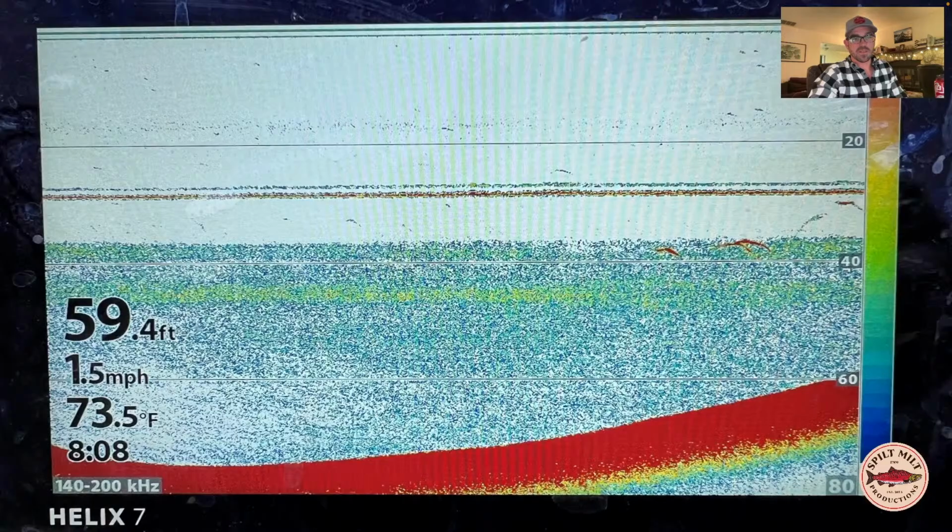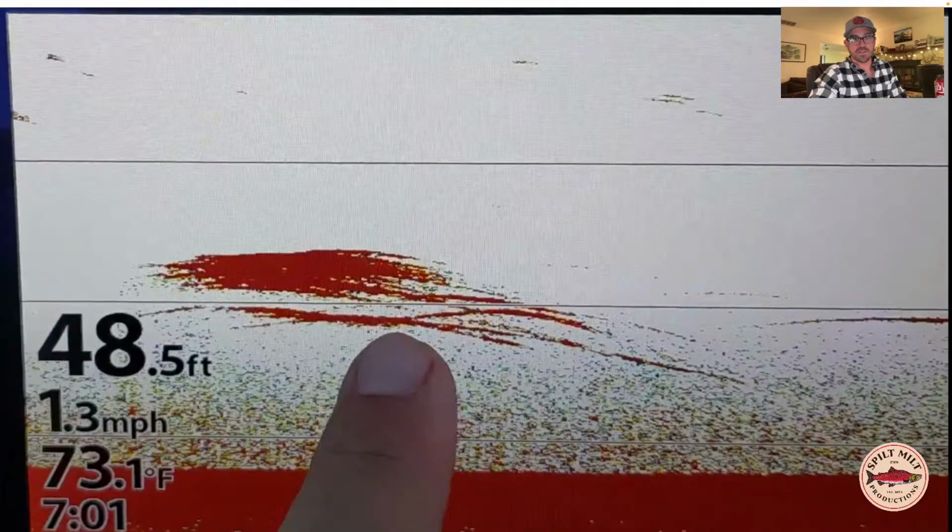Here's another example, right? So you always see this sort of cloudy area. If you crank up your gain, you're going to see this cloudy area. And then here's this big school of kokanee stacked right on top.